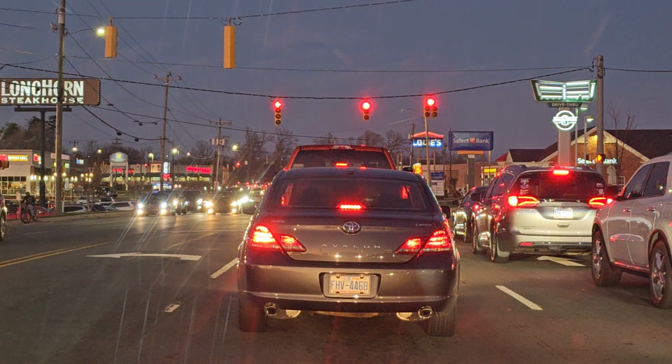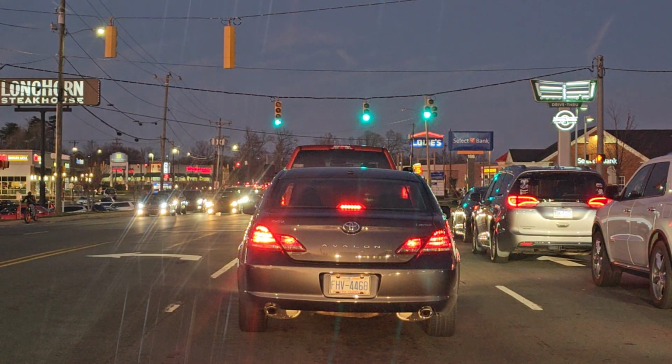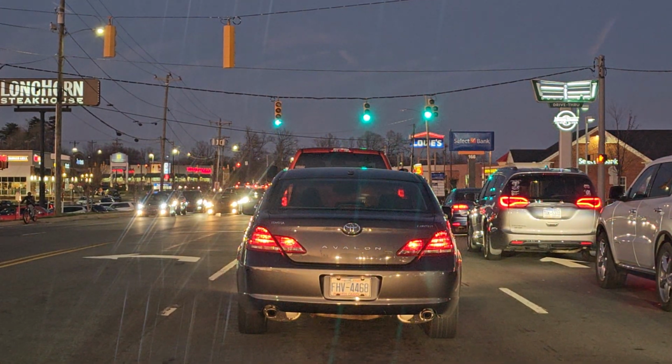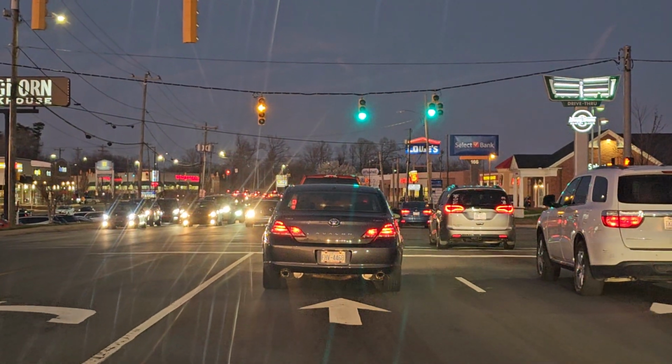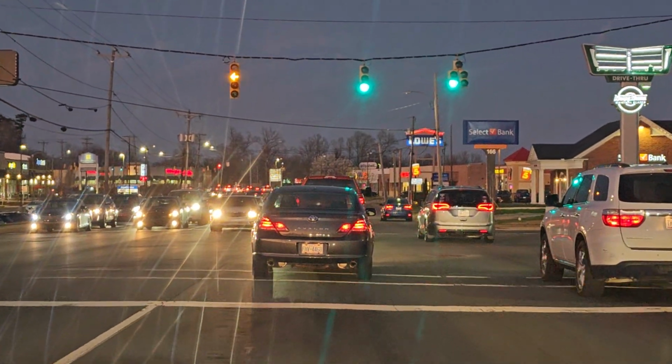563, good. You can contact fire, see if they can come out here and assist with traffic control. Lanes 3, 2, and 1 are blocked on 10th Street.